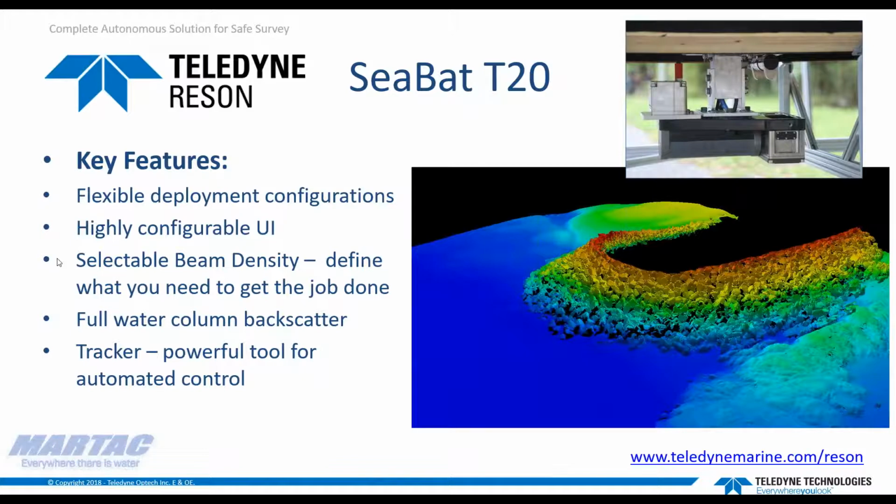So we have a number of different flexible deployment configurations. You can do dual heads here to cover more of the swath. We're running with a single unit here, light and flexible, only about 8 pounds in water. And you'll see just some amazing imagery a little bit later in a few minutes here. One of the things that gets us there is very high beam density. We're up to 1,024 beams out of the system. It's a 20-centimeter array.